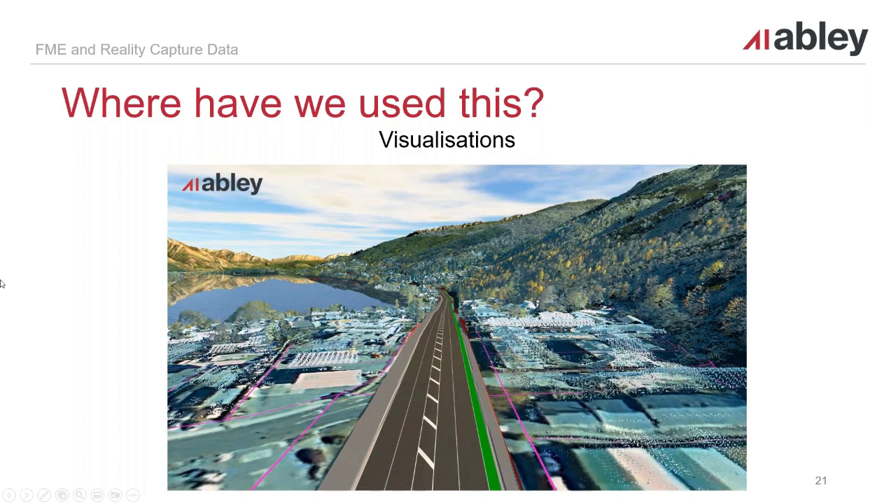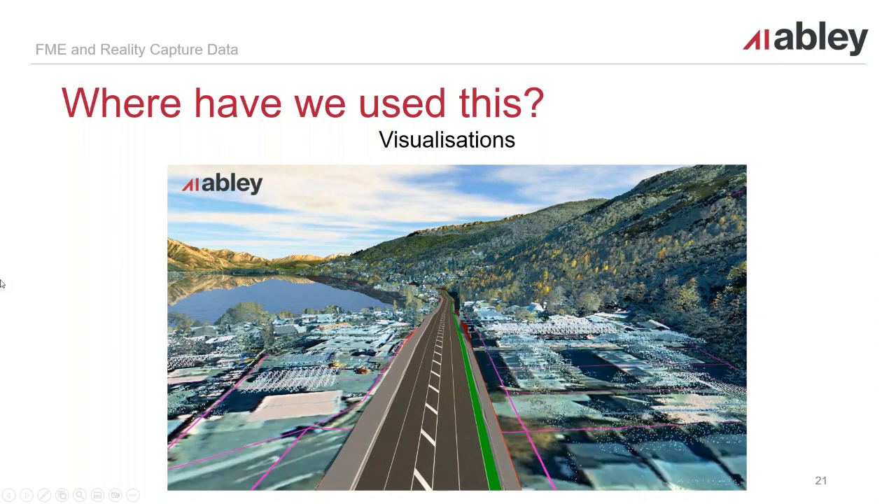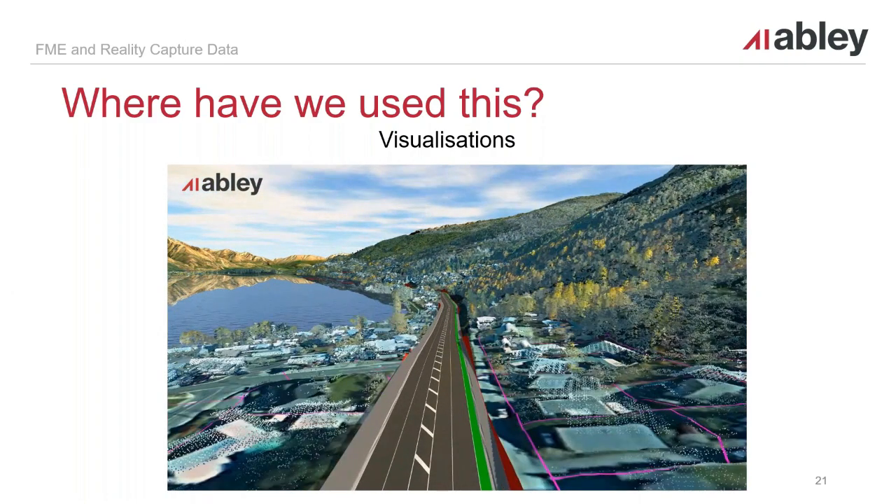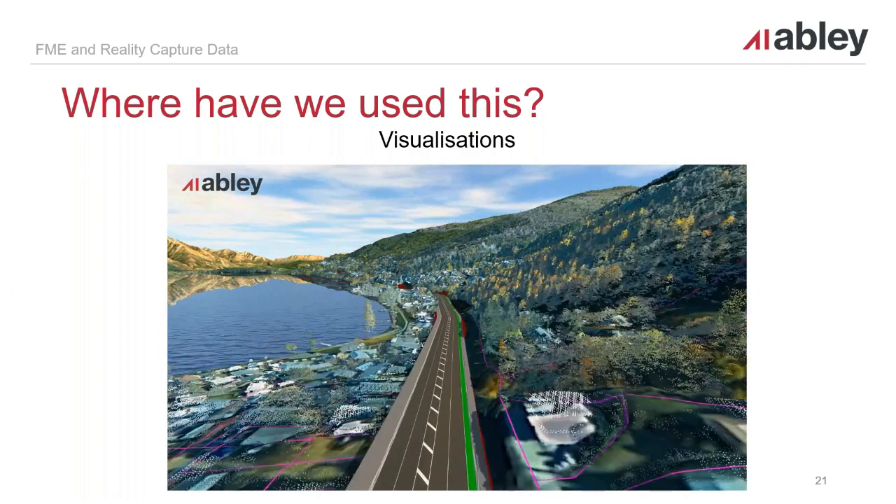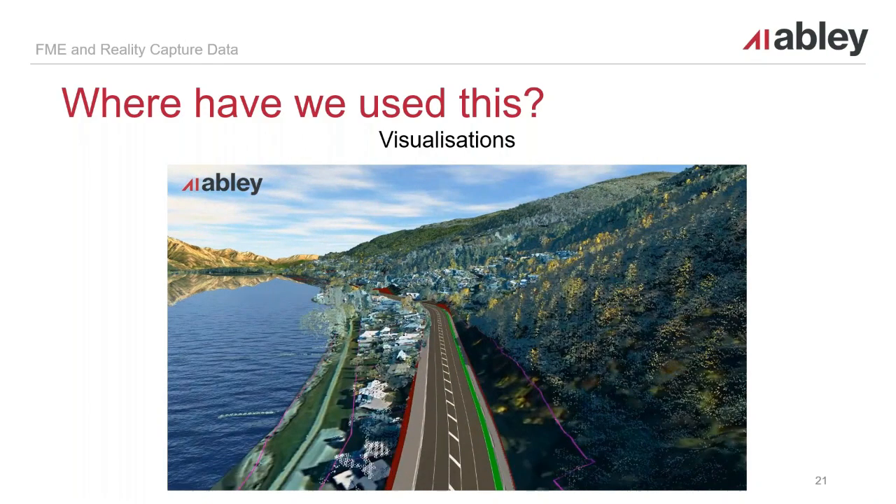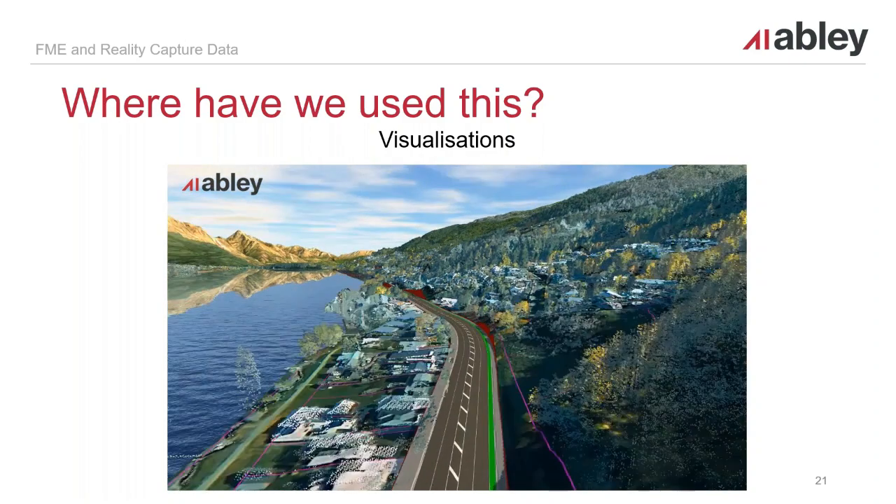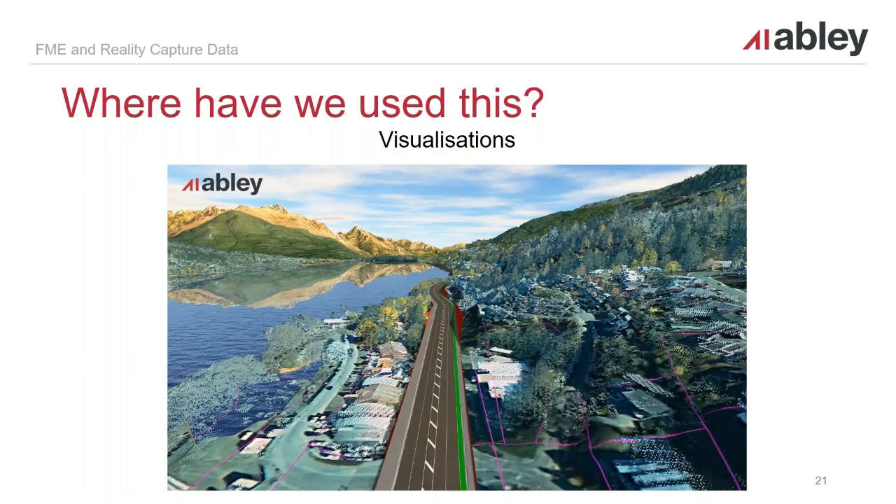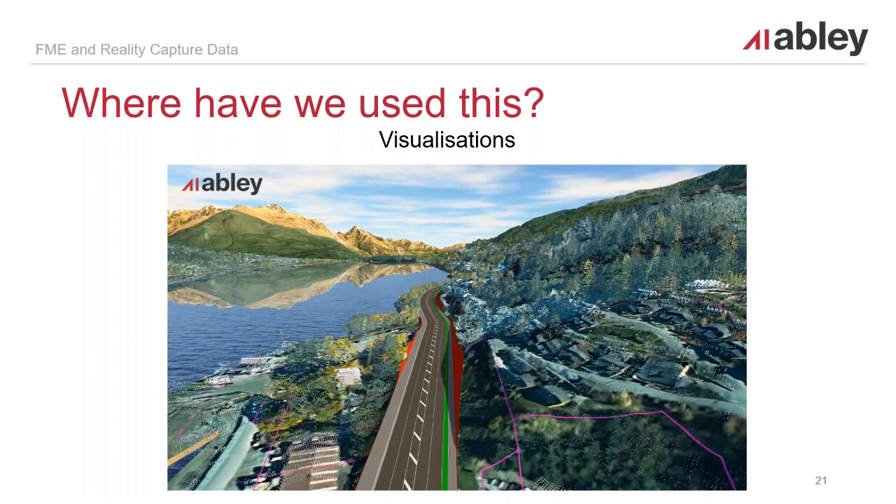Another place we've used things like this is in visualizations. I believe this is a video. On the screen here, you can see a corridor design, and off to the sides is some stuff that looks remotely like point clouds. You can see lots of little dots.